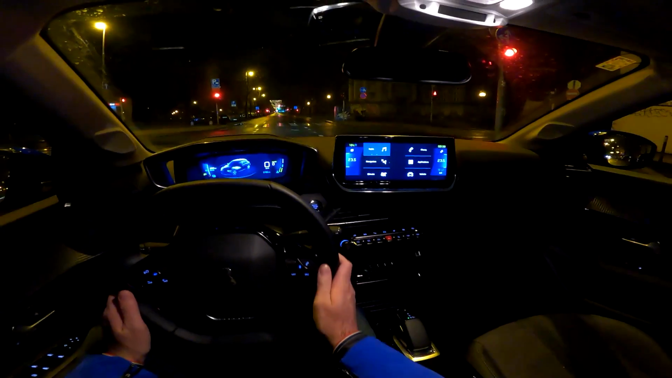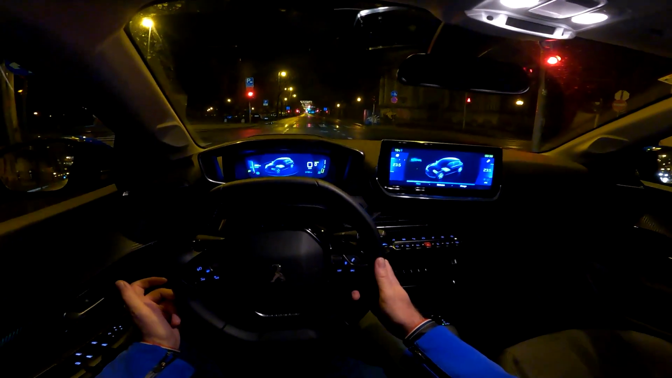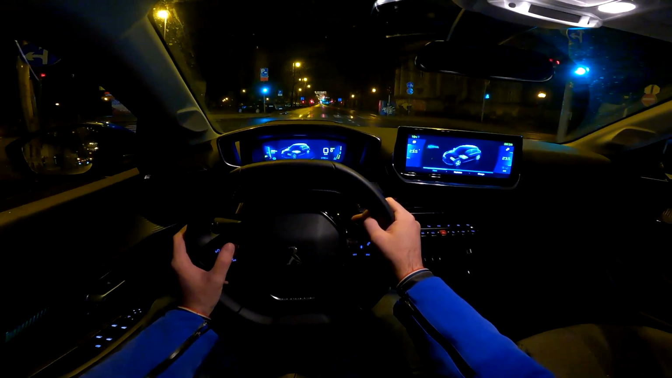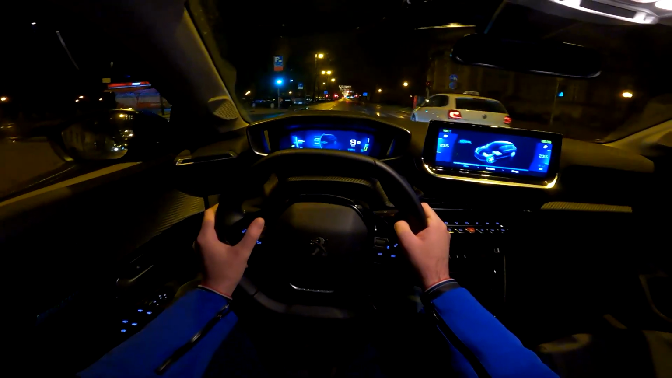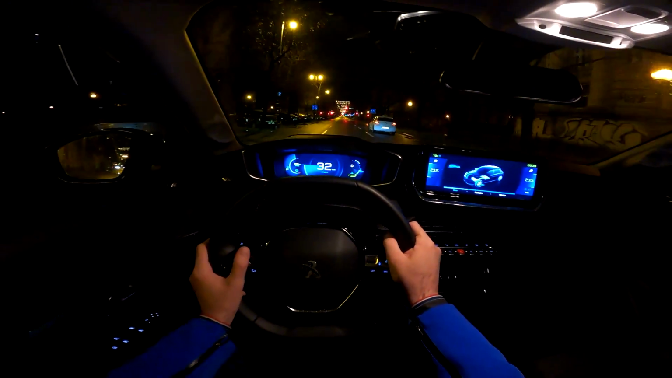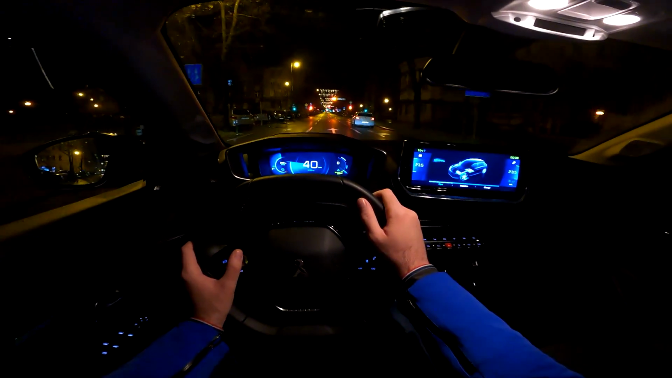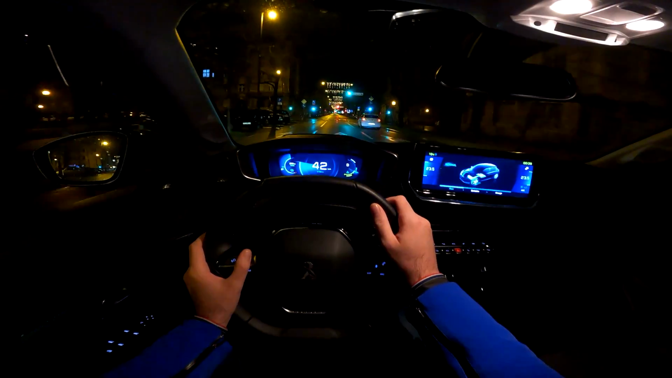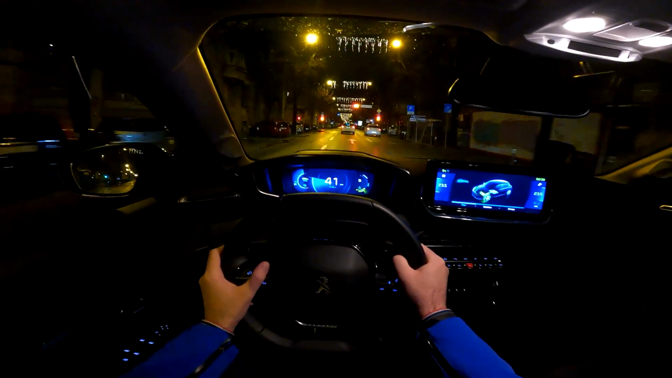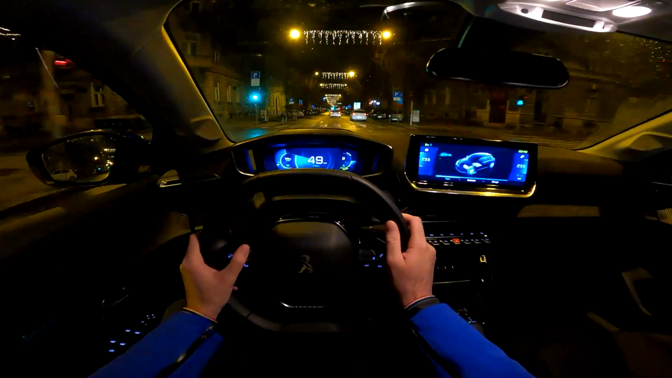I didn't even know that when I was driving the 2008 electric, but now I know it. So yeah, that's convenient. An additional view, driving view with the revs and the speedometer, which does not make that much sense since revs on electric version don't make that sense.